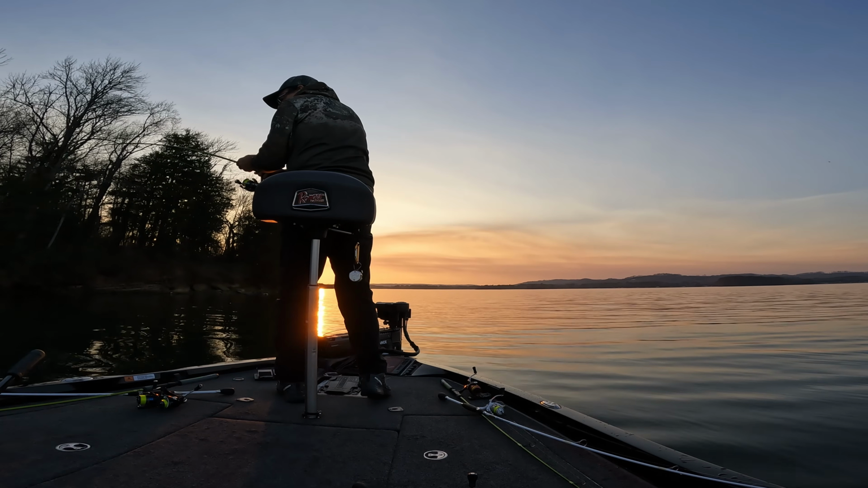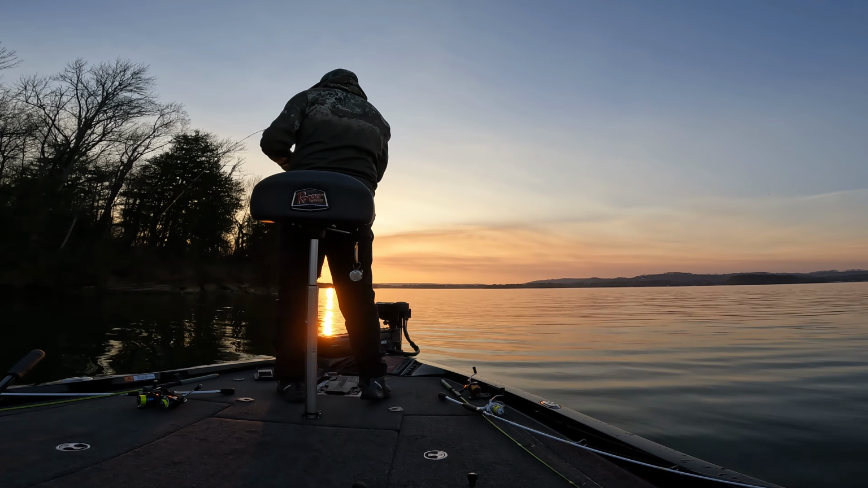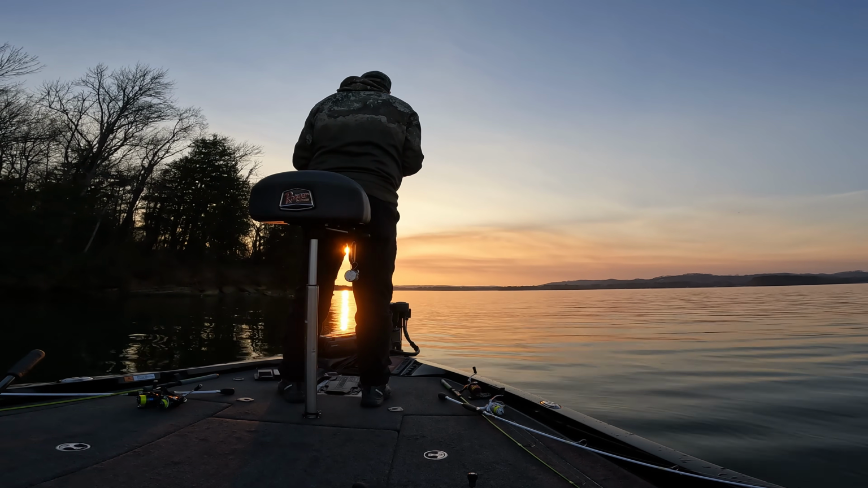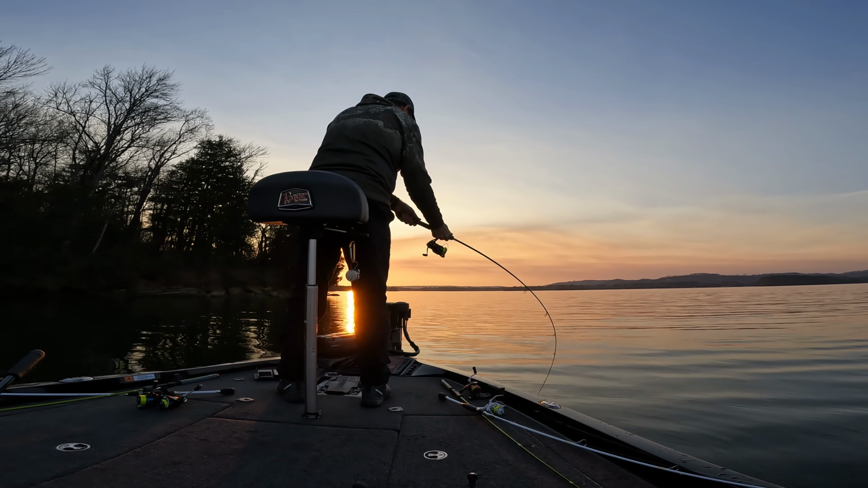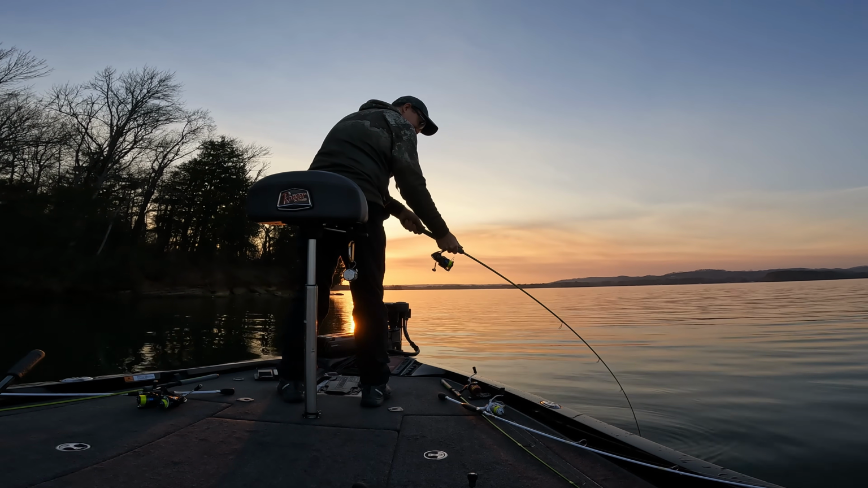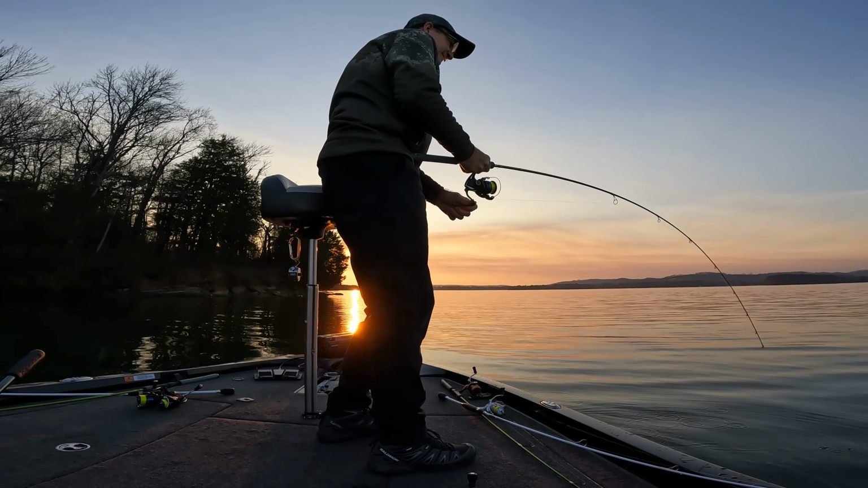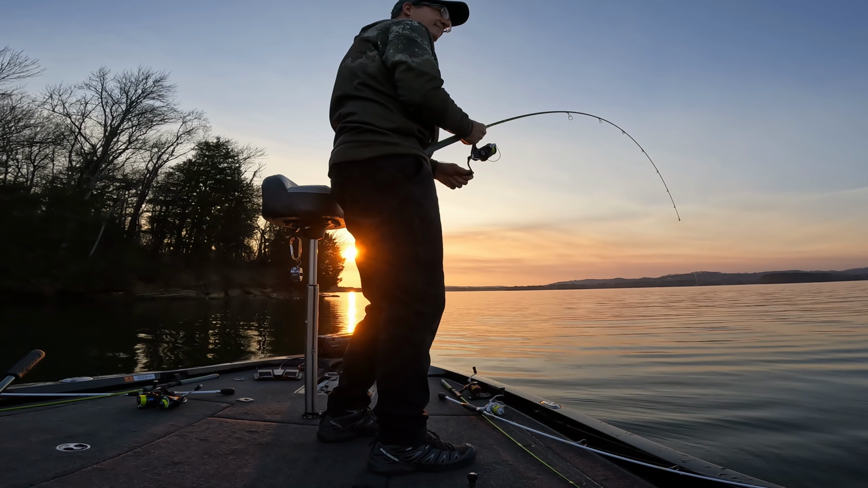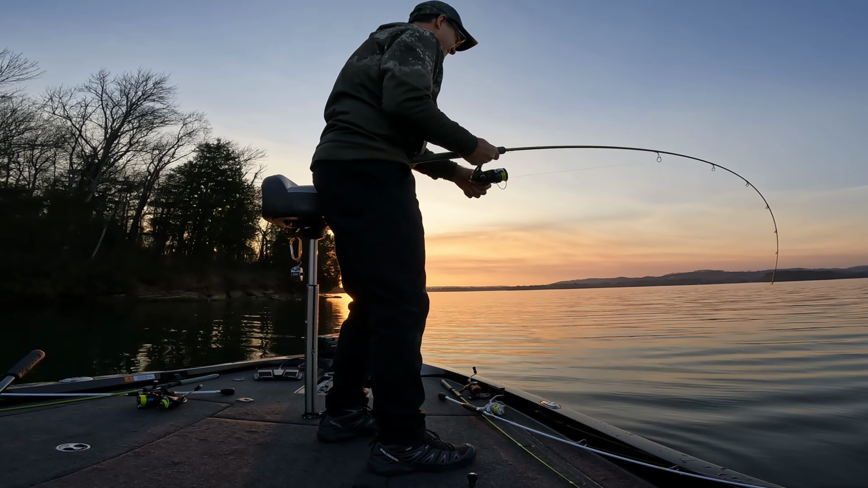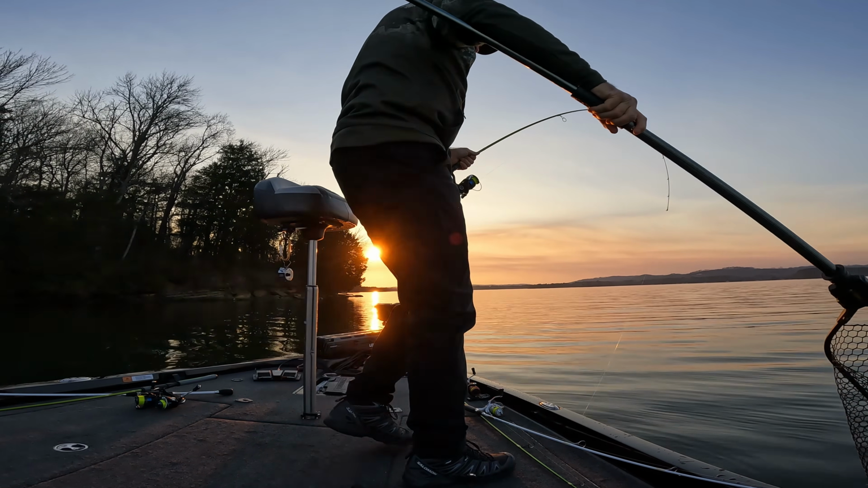It's big, whatever it is. Bass, probably. Doesn't feel like a crappie. He's coming up too, so it's probably a bass. Yep, it's a good bass. Let's net this guy because he's tough.